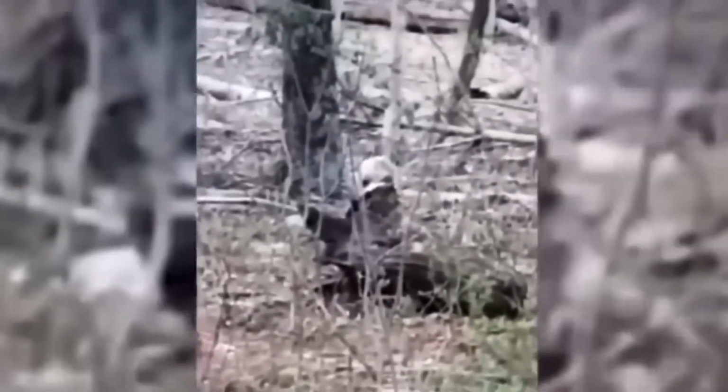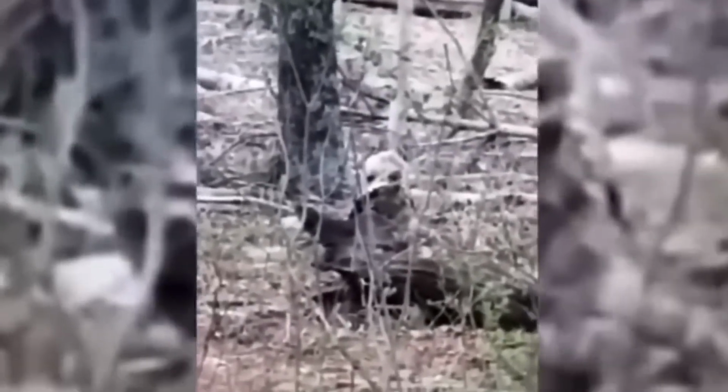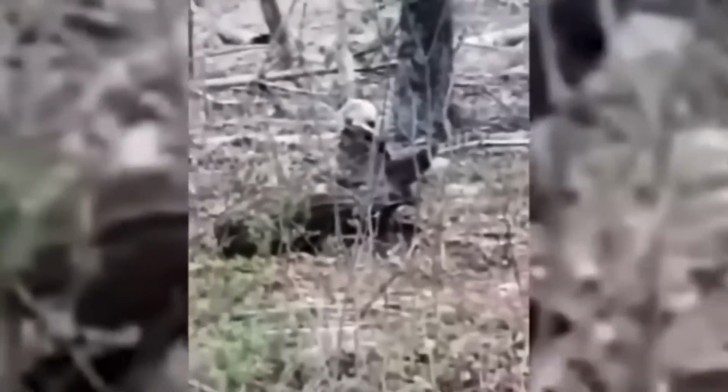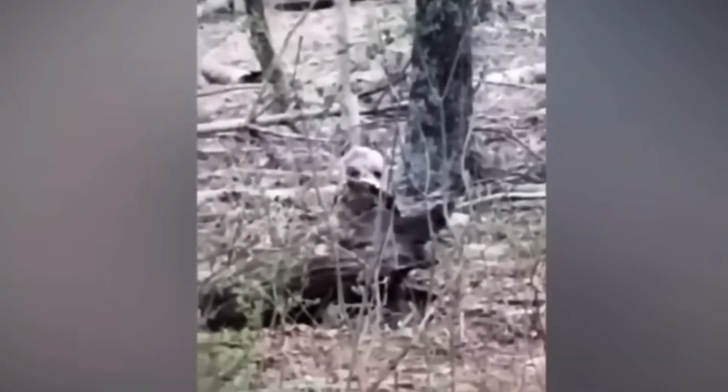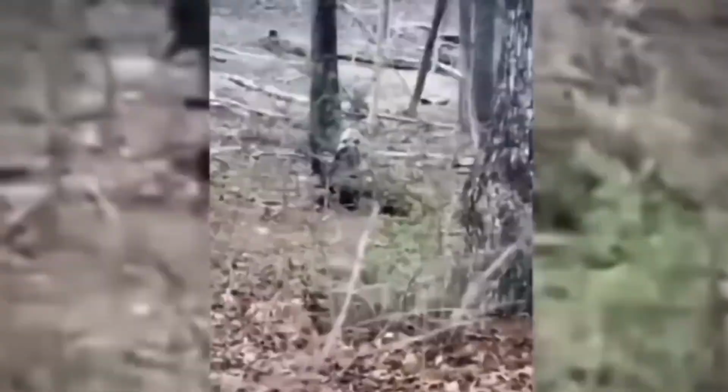Suddenly, they spotted something peering at them from behind a tree stump. The rangers were far from the creature, so they zoomed in using a rifle scope. Because of the extreme zoom, the quality is poor, but you can still make out a strange, unidentified being hiding behind the log. Whatever it was, it clearly didn't want to be seen.